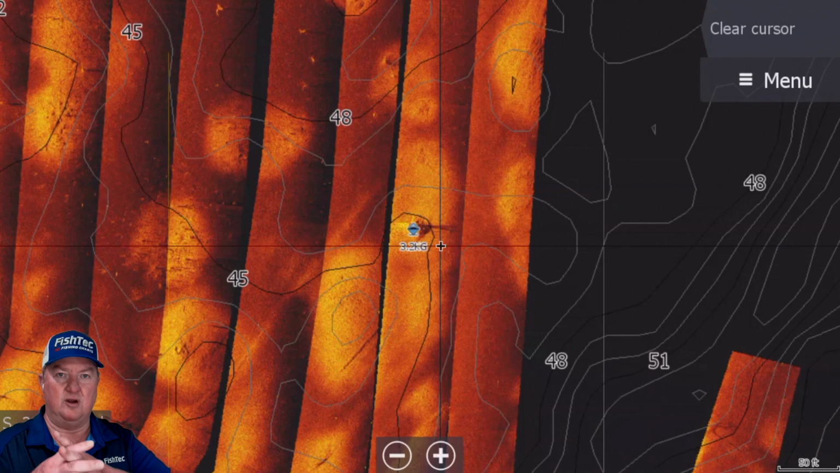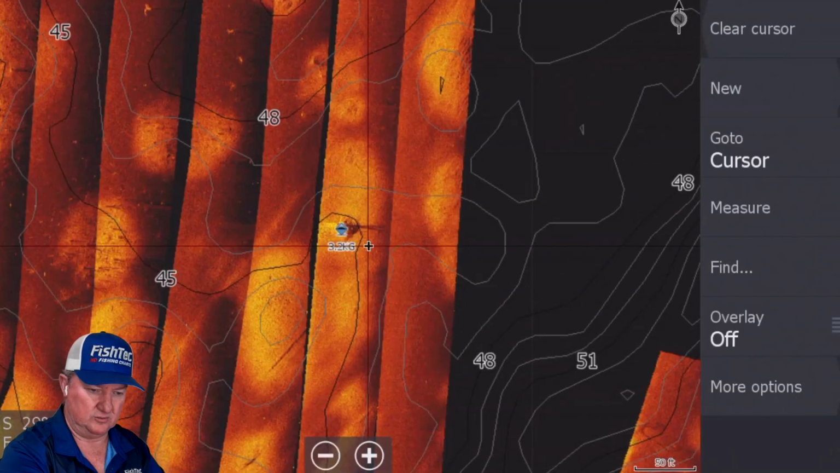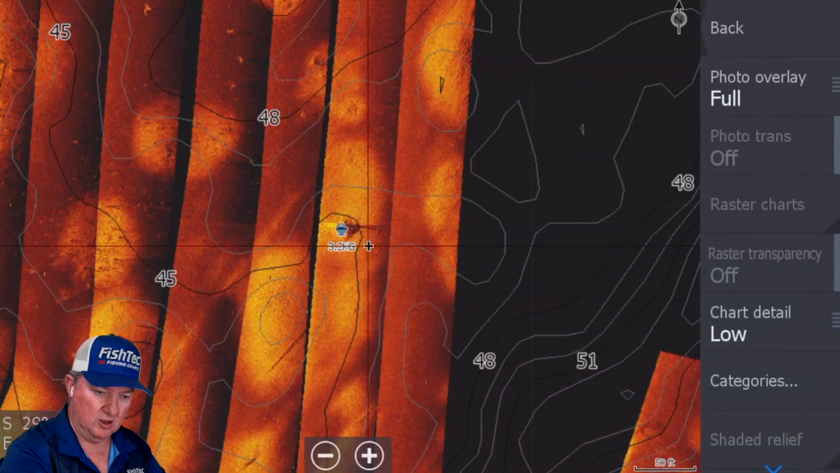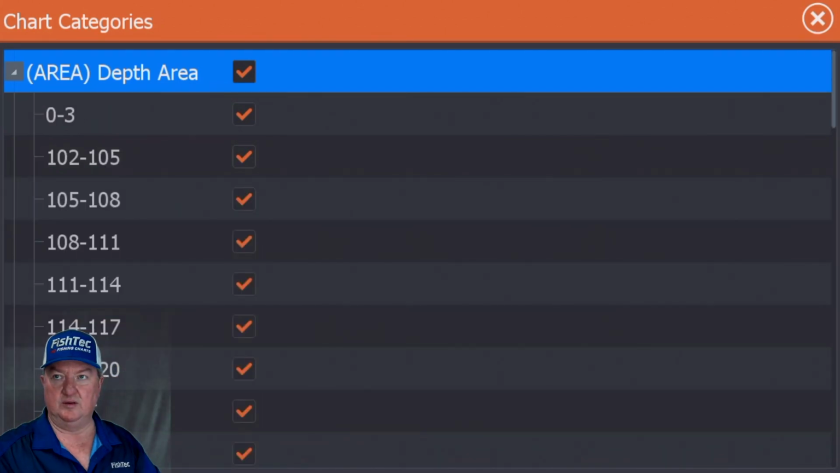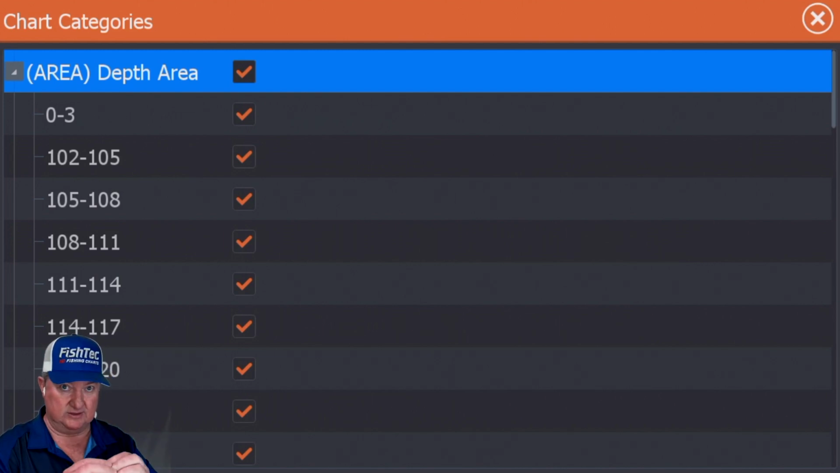So, at this time, where do I go to now? The fish isn't there, but I want to stay on that similar depth and similar target. So what do we do? We go to our menu, we go to chart options, we go to our categories. Now remember, as you can see from the video, it's 30 feet, but on the chart it's 45 because the dam is down 15 feet. So we want to only highlight that 45-foot range, which is actually our 30-foot range.